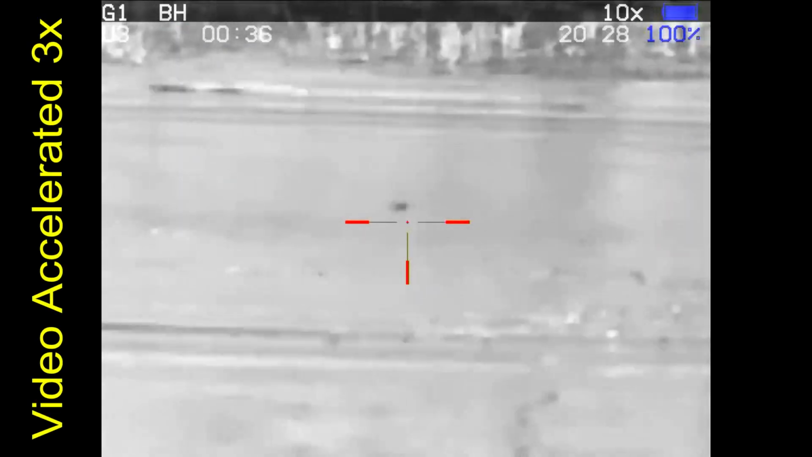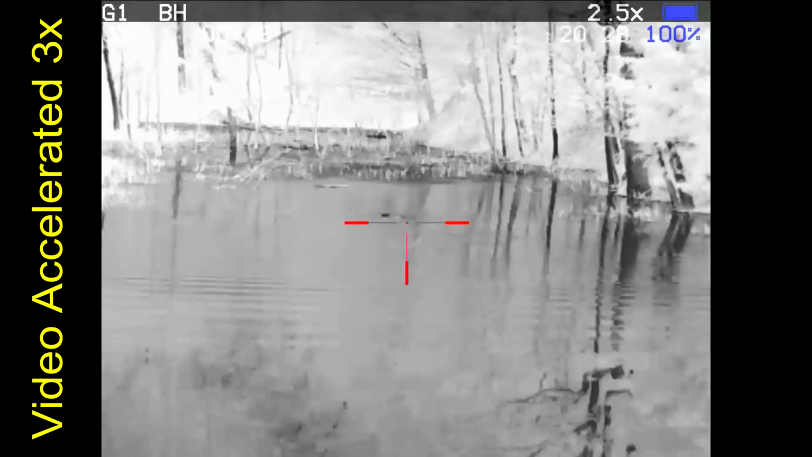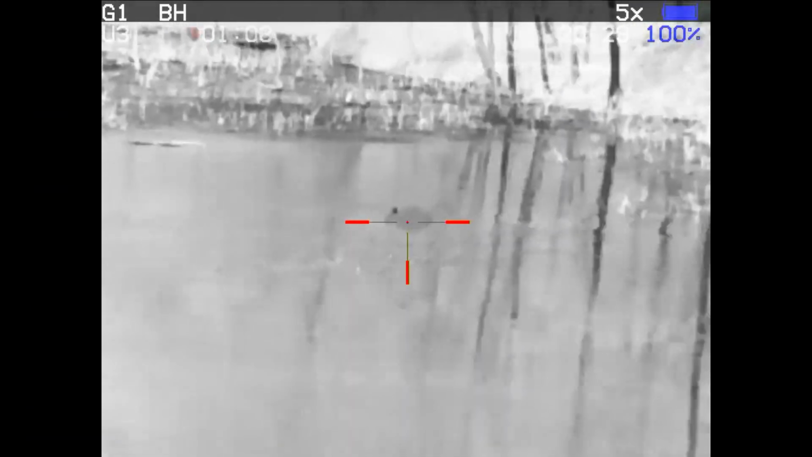And here I've sped up the video again. I'm just making sure that he is absolutely dead, not just wounded. He's going through his curly shuffle. And then he's on his back doing the back paddle, so that beaver is done.